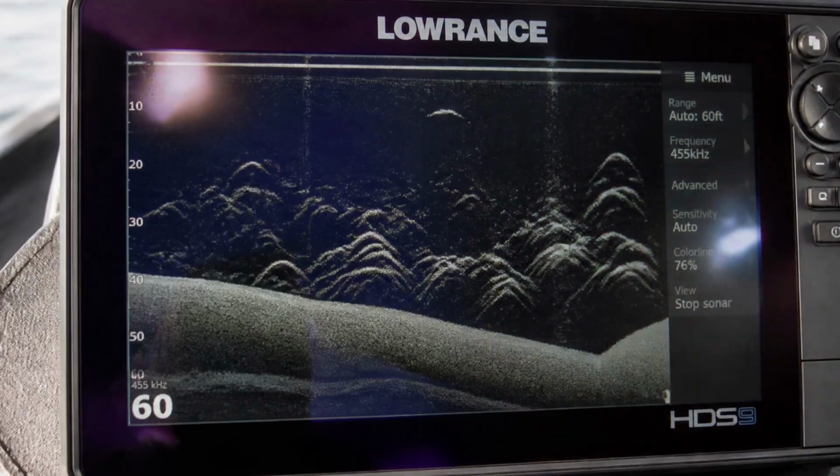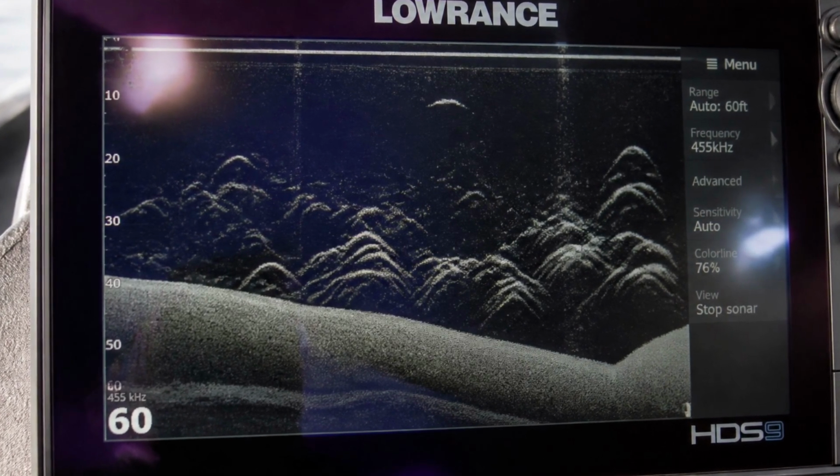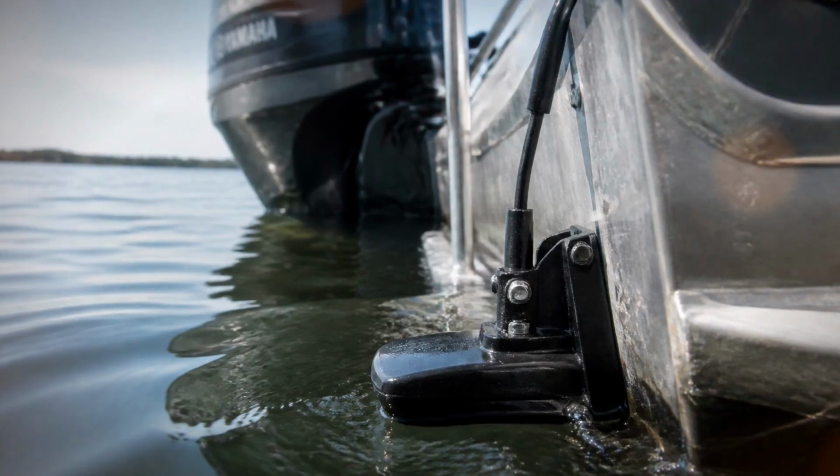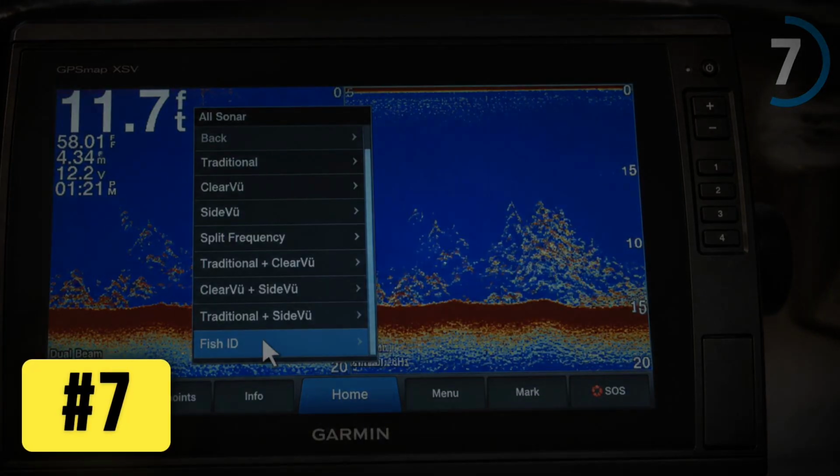So this is the plan. The 7 things your screen is already telling you, and the settings that unlock them. Plus, the one part that matters more than the whole unit combined. So let's start with number 7, because it's the fastest win you'll get all day.